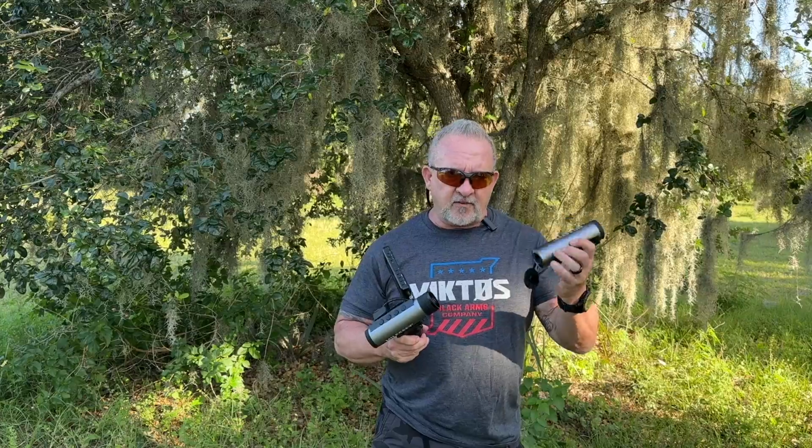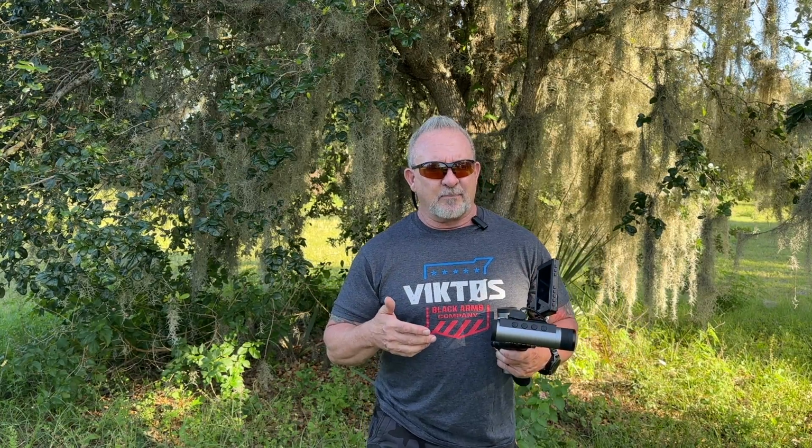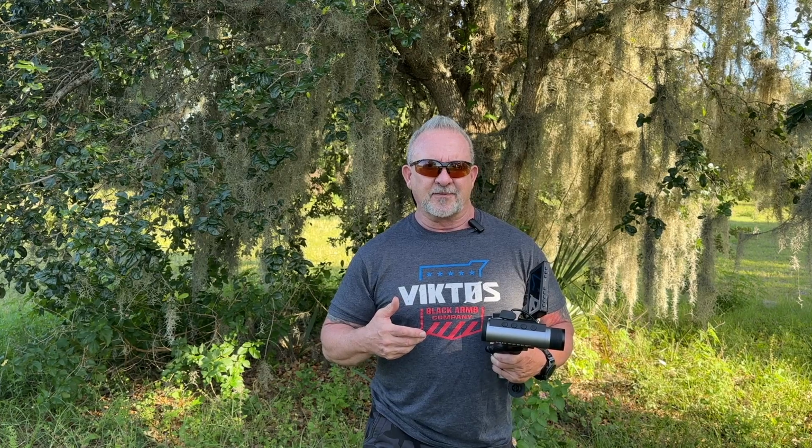Both of these, the TNV10 and the TNV30, have 5 different color palettes. So they've got white hot, black hot, red hot, green, which kind of looks like the third revision of night vision. And then they've got another which is multicolored, and that's the one that really looks like the Predator stuff from the 1980s, but it is significantly higher resolution than what Hollywood showed us in 1987.